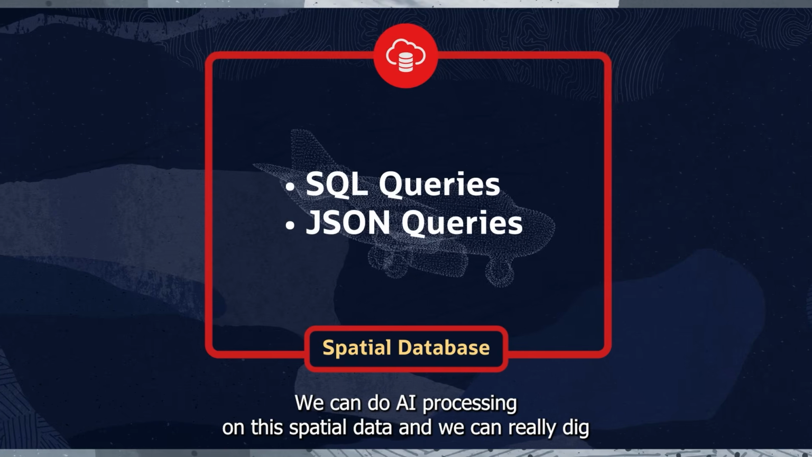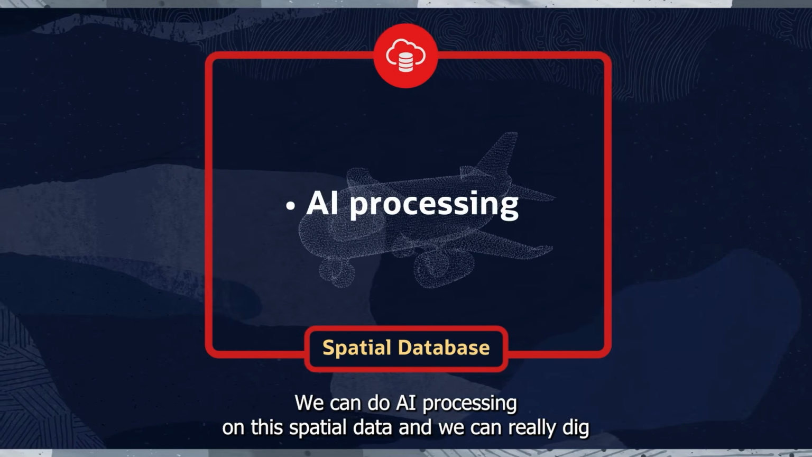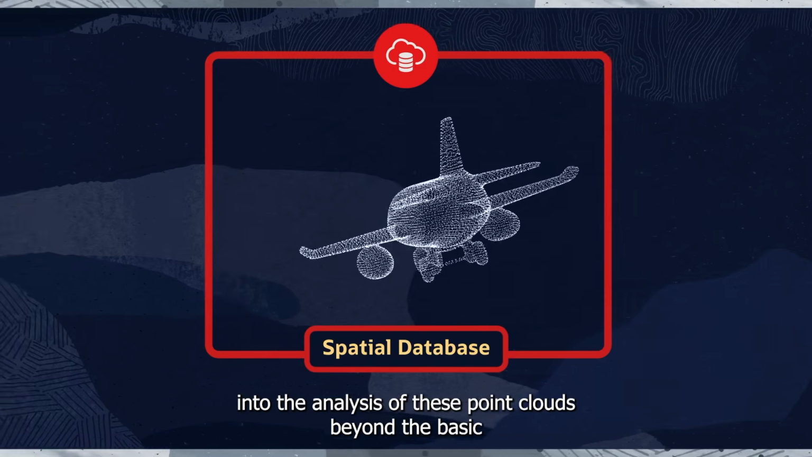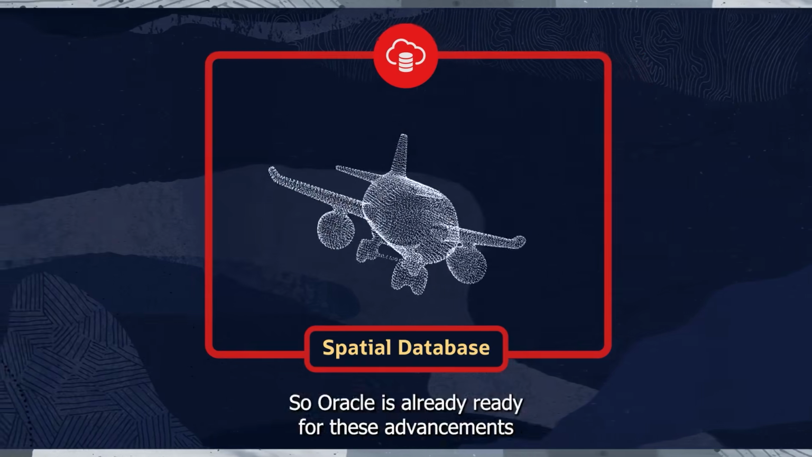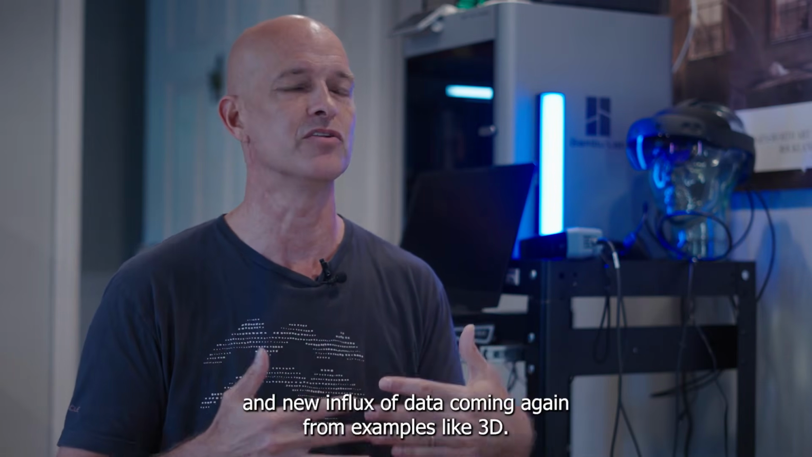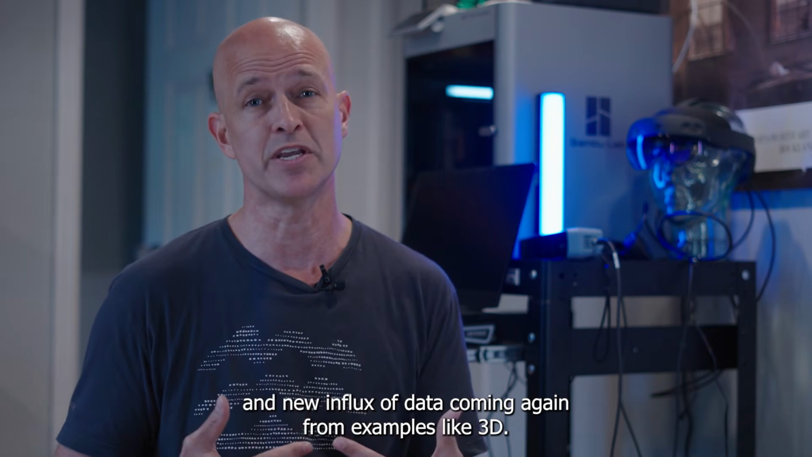I mean, we can do AI processing on this spatial data, and we can really dig into the analysis of these point clouds beyond the basic polygon, triangle meshes that we've had in the past. So Oracle is already ready for these advancements and new influx of data coming again from examples like 3D.